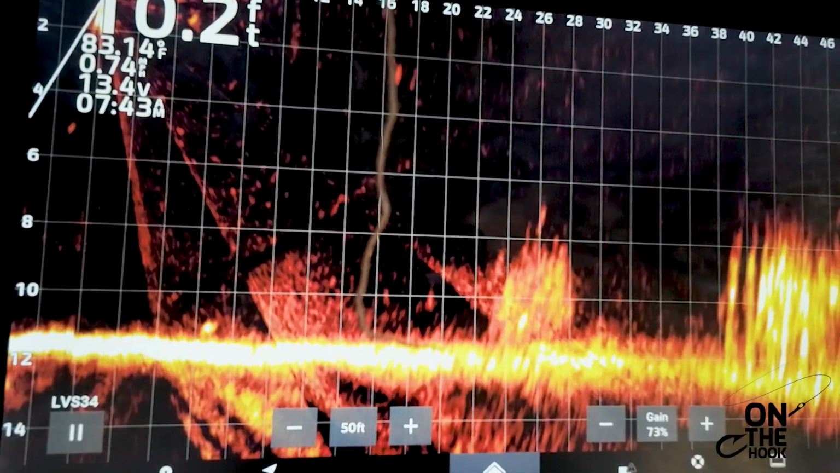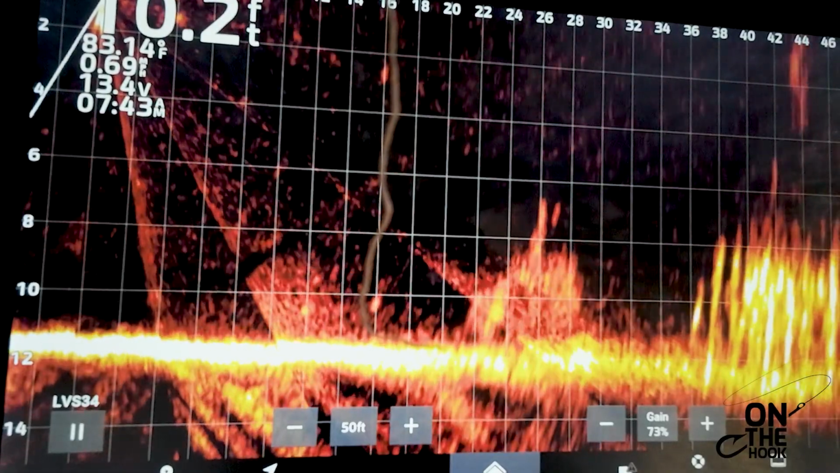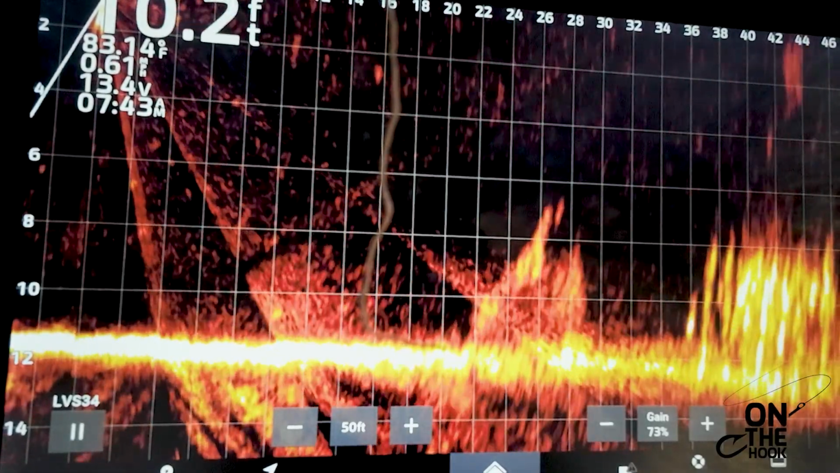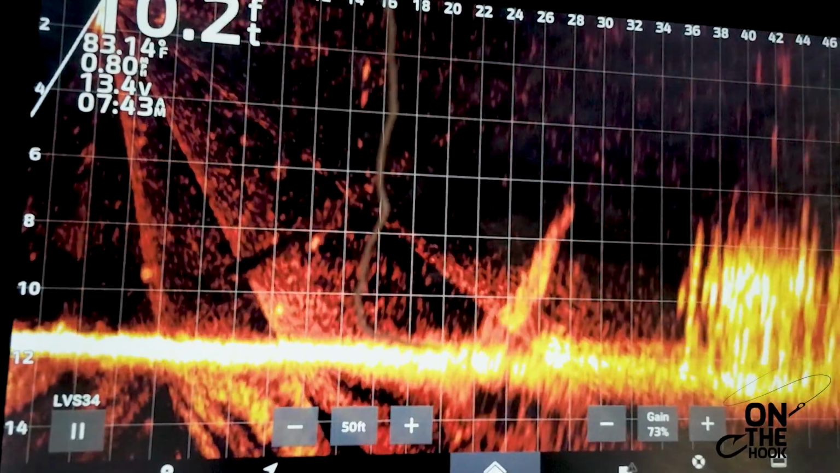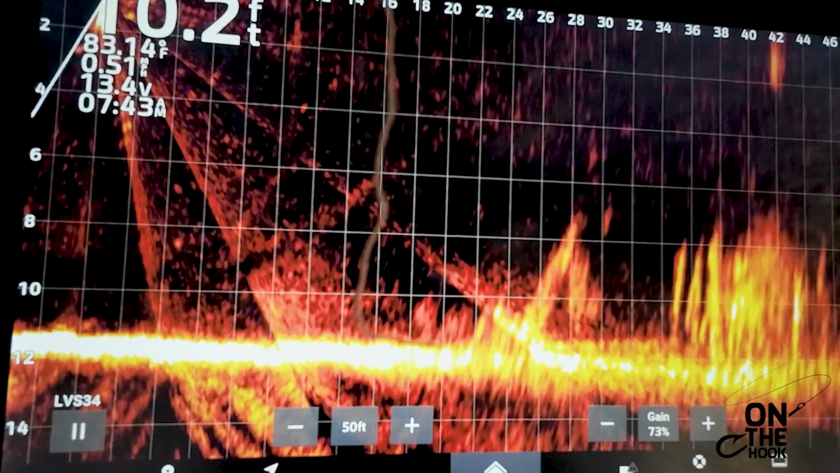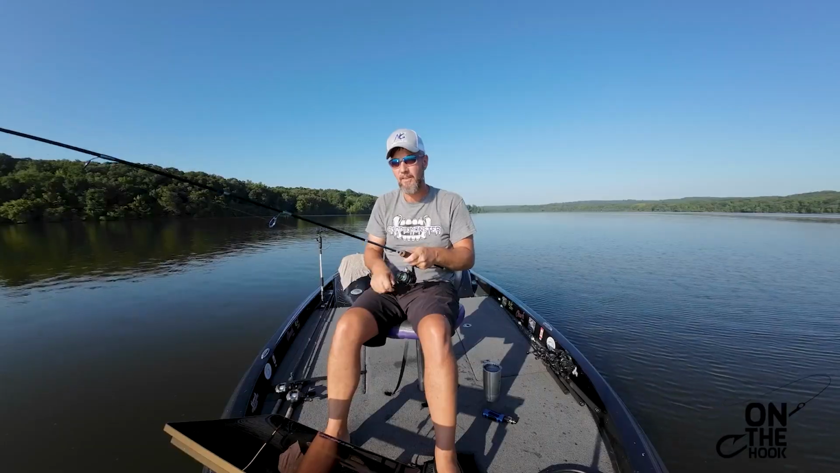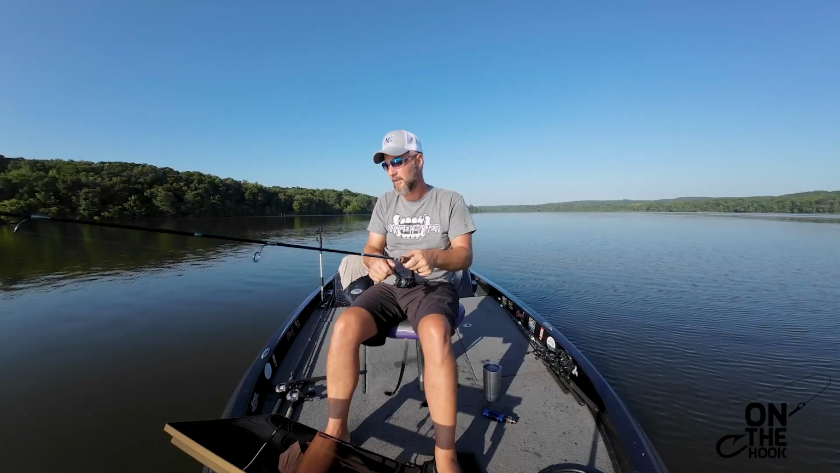So I'm gonna pitch out there, drop right on top of their heads on the first one and stay right up over the top of the brush pile and see if anything wants to come up out of that stake bed to hit. If it does, awesome. If it don't, then I'll drop down just a little bit on my next cast right here and see if I can't coax one out just a little bit more.